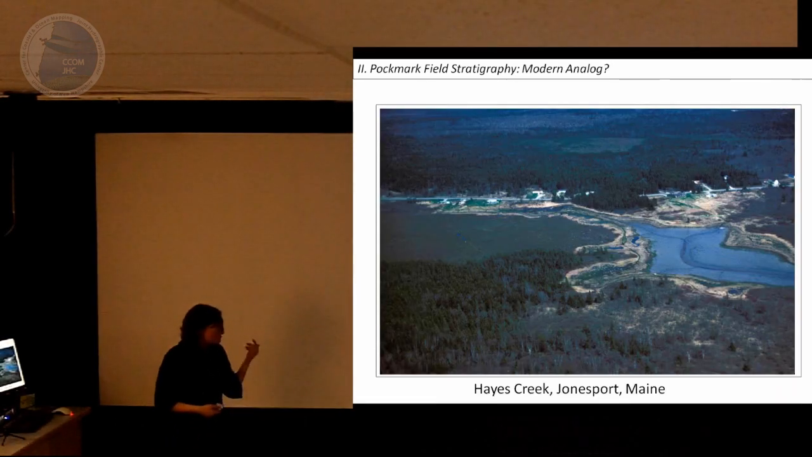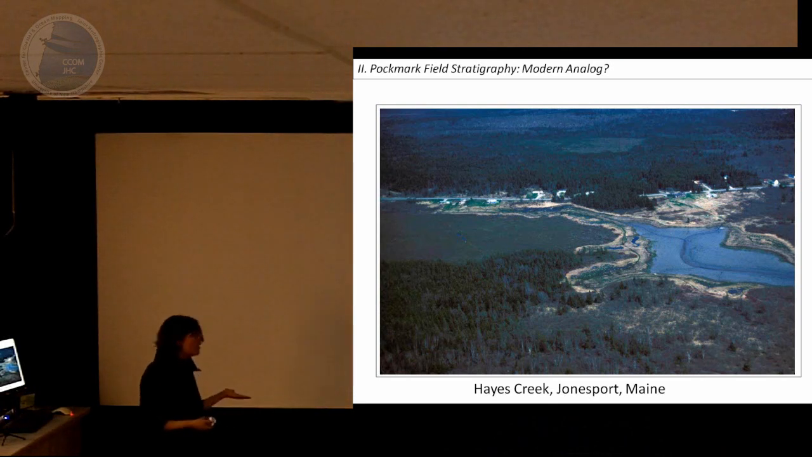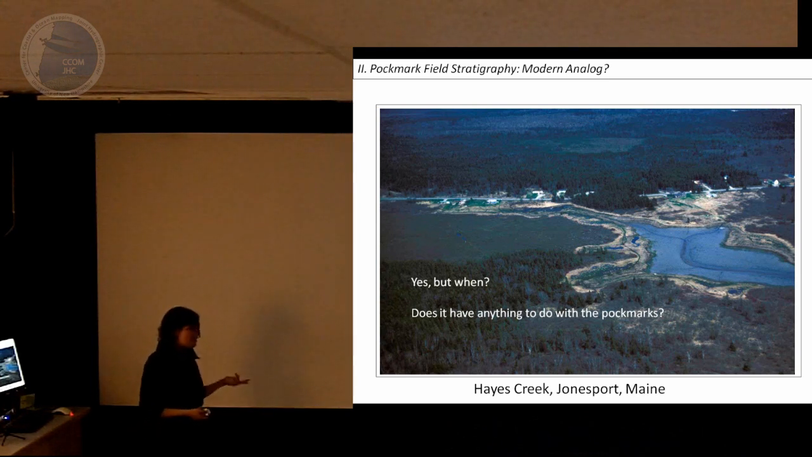So, knowing that that soil had formed in this sort of wet, seasonally wet environment, we proposed that this could be a modern analog for some of these pockmark fields. But when? When was it like this? And does that have anything to do with pockmarks necessarily?